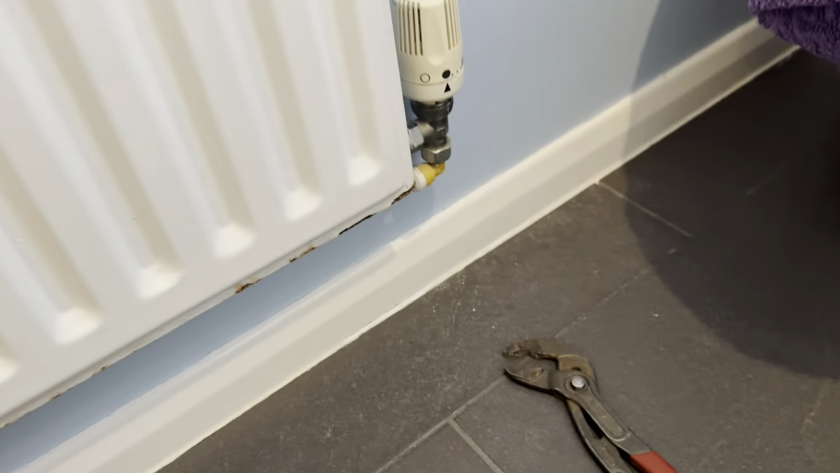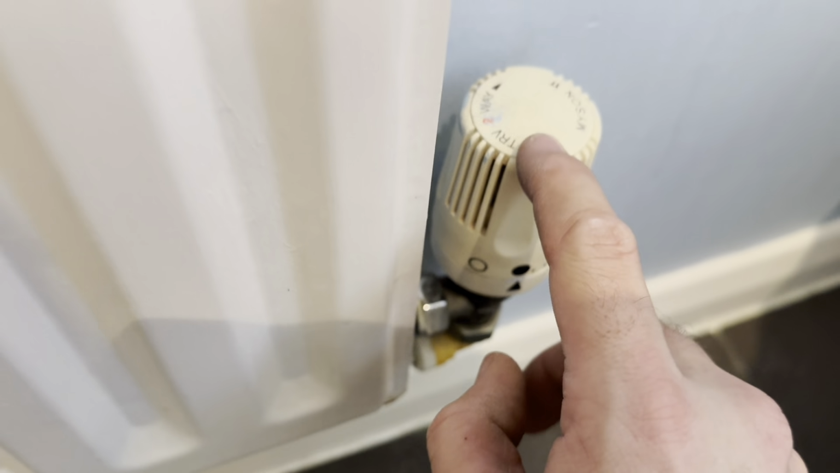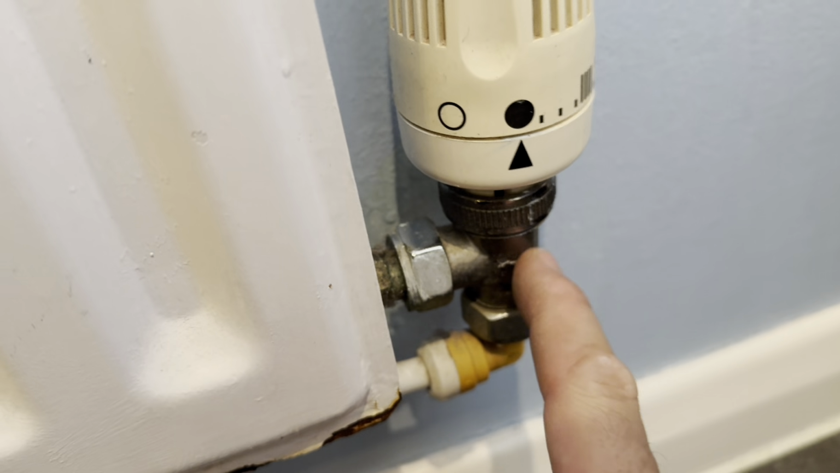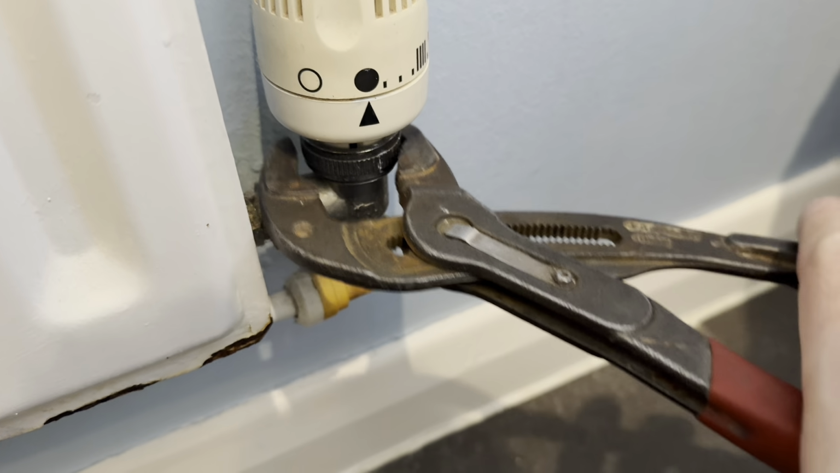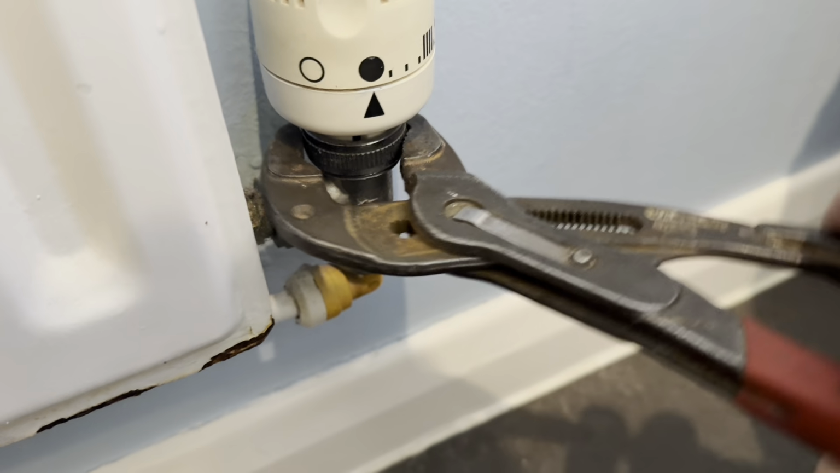And what you want to do is go to this side of the radiator valve, which is called the TRV, the thermostatic radiator valve. And you're going to need to unscrew this nut here. So grab your grips, lefty-loosey, and unscrew this nut here.